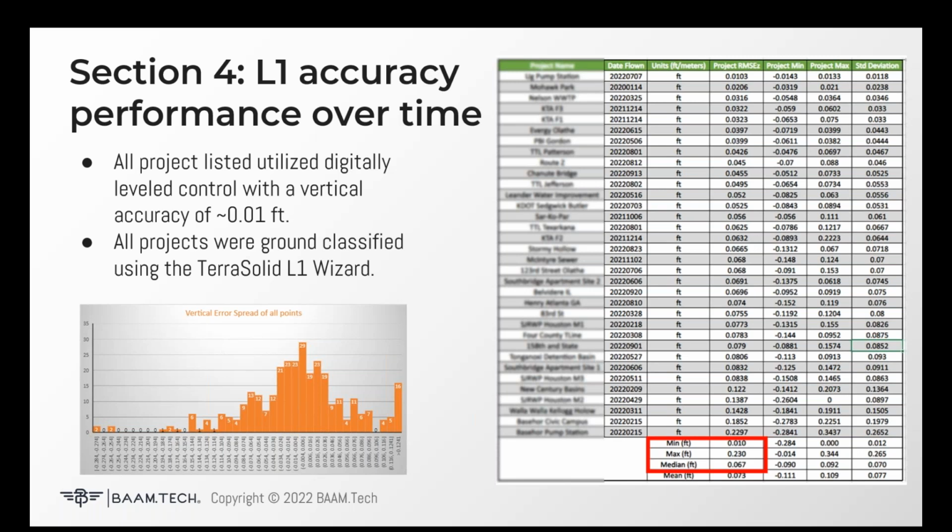So through our work with customers over the last year and change with the L1 system, we've completed 31 different projects that had digitally leveled control. So all that had a vertical accuracy of roughly 1/100th of a foot. And all the projects that you see here were classified using the TerraSolid L1 wizard. We'll be talking about that a lot. They have some classification routines that are tailored for the L1 system.